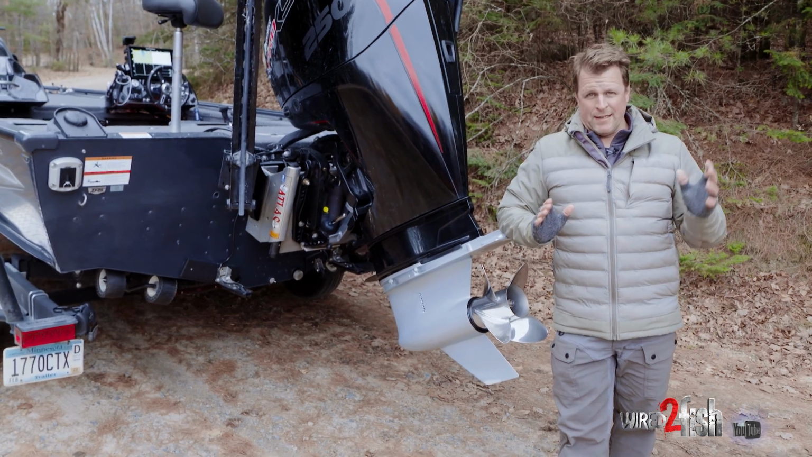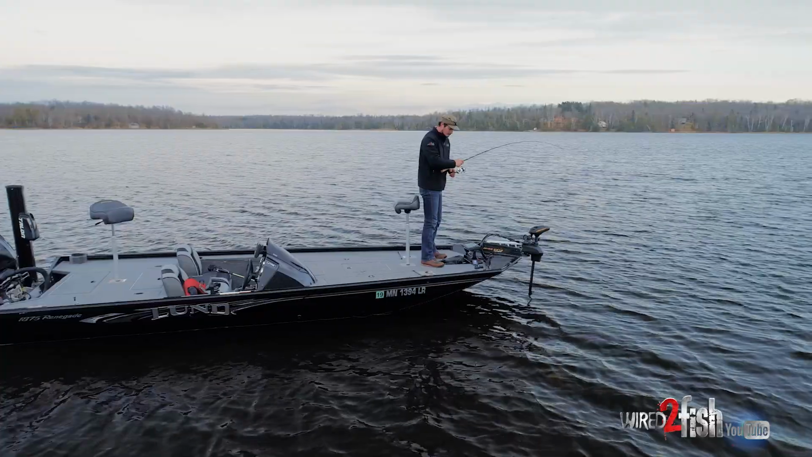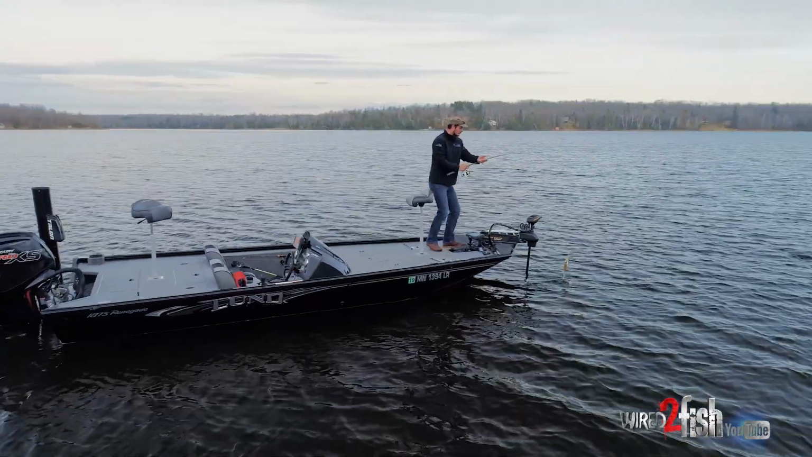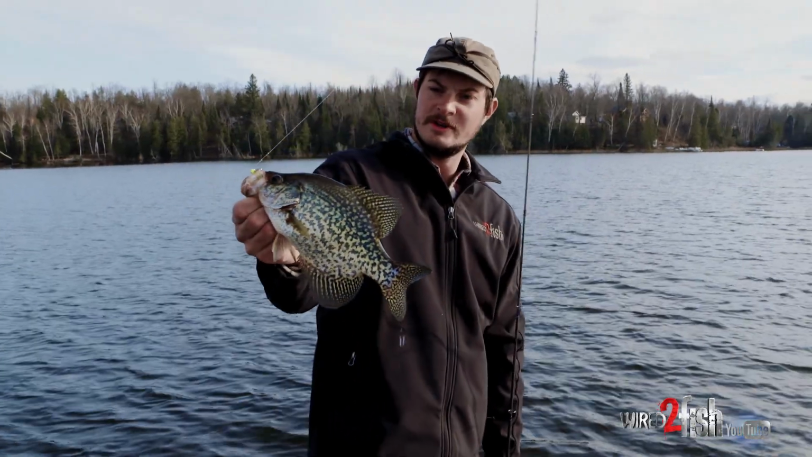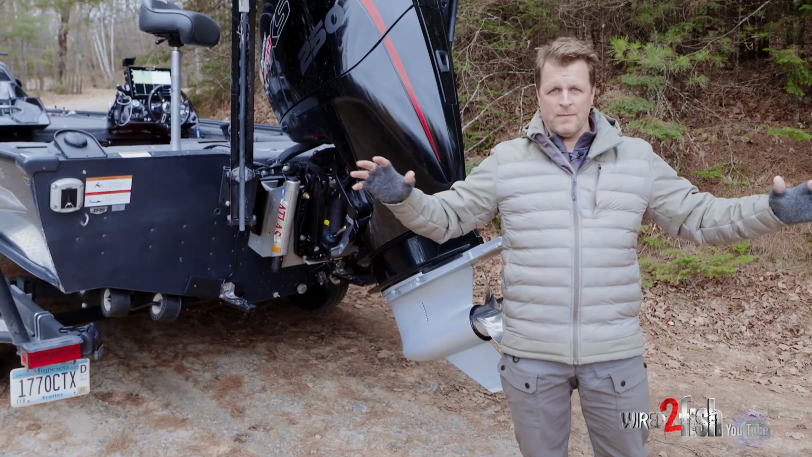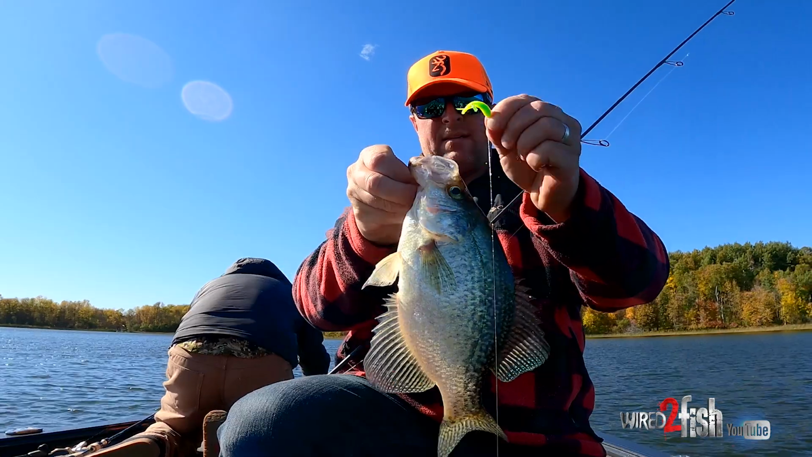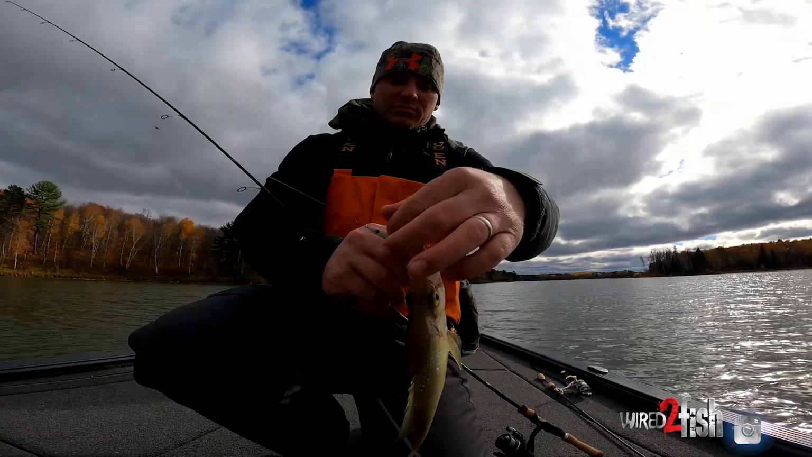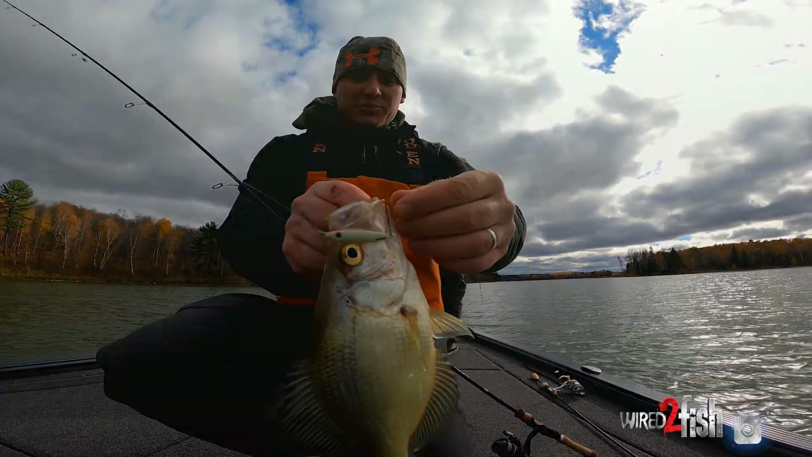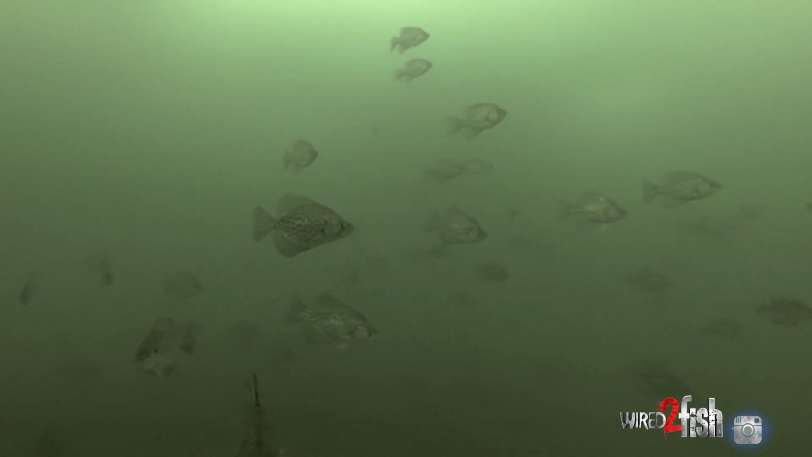One of the most productive types of fishing you can do this time of year, far and away, after doing it for years and years, is pan fishing, particularly crappie. And if you're on natural lakes in the Great Lakes region, they leave the shallows once the weeds start dying. Could be as early as the second or third week of September, but definitely by like MEA weekend, they drop down into basins.